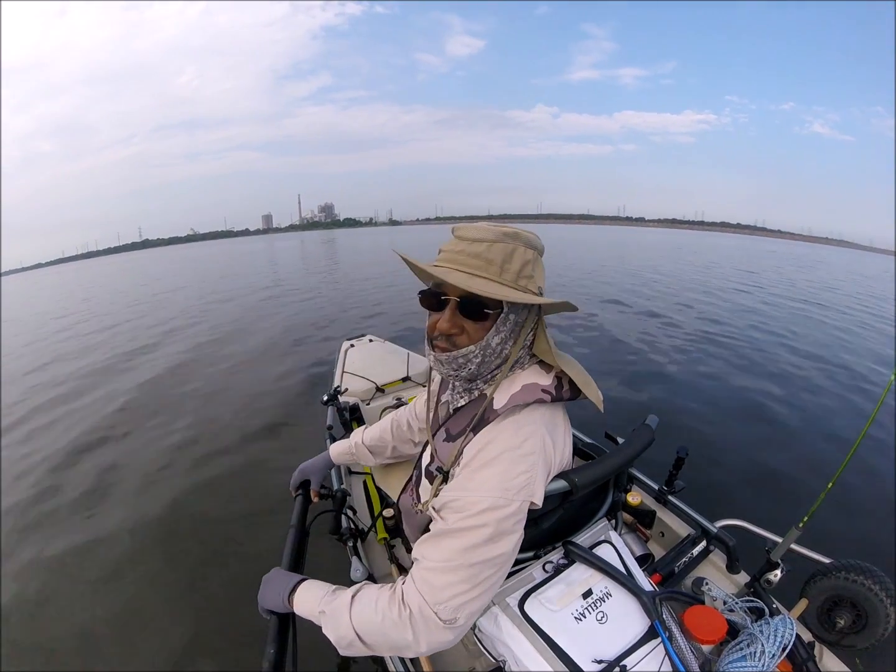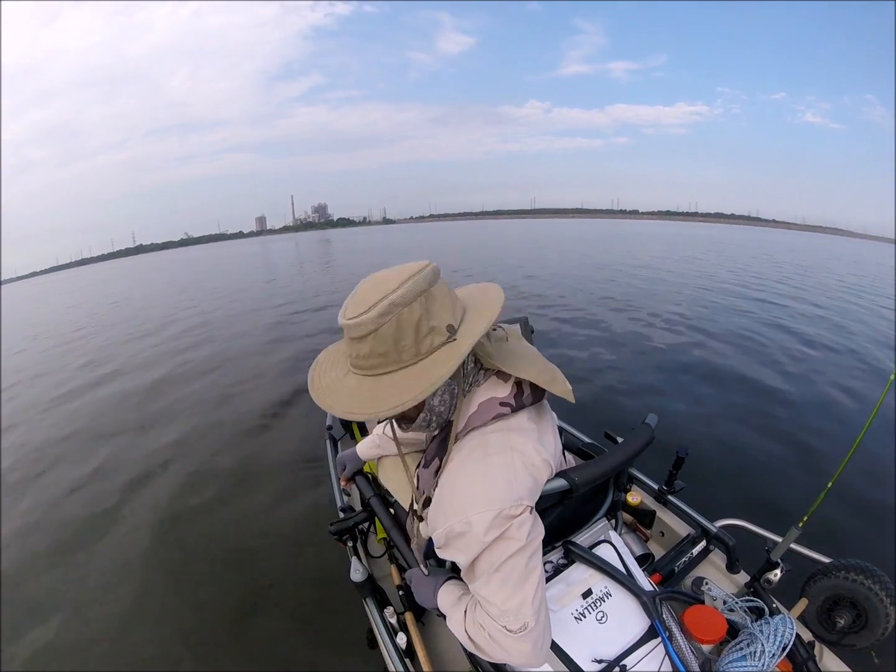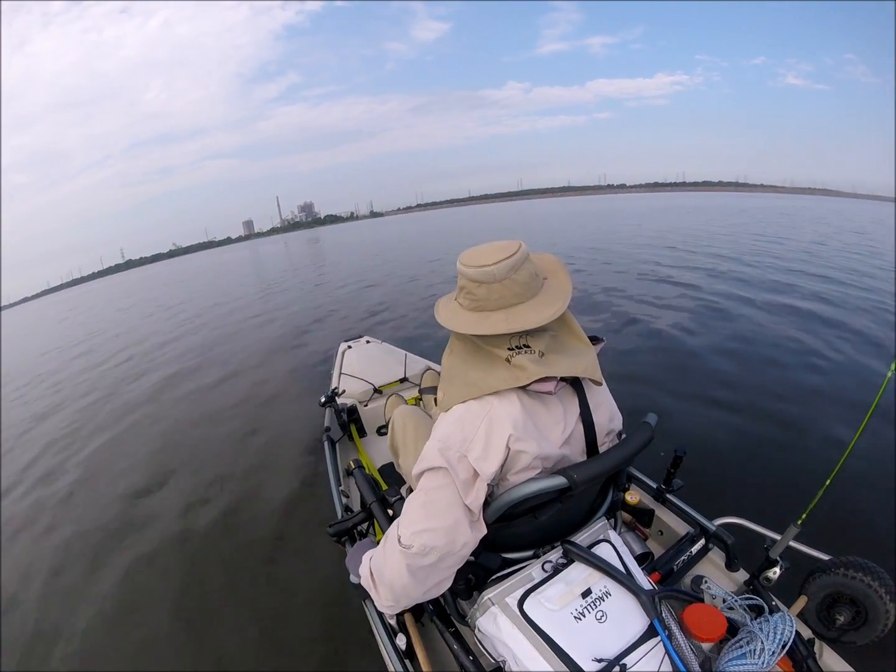There were a couple of bass fishermen in the hole, so I waited until they finished whatever they were doing and left. Now I'm going to try to ease over here and find the spot.